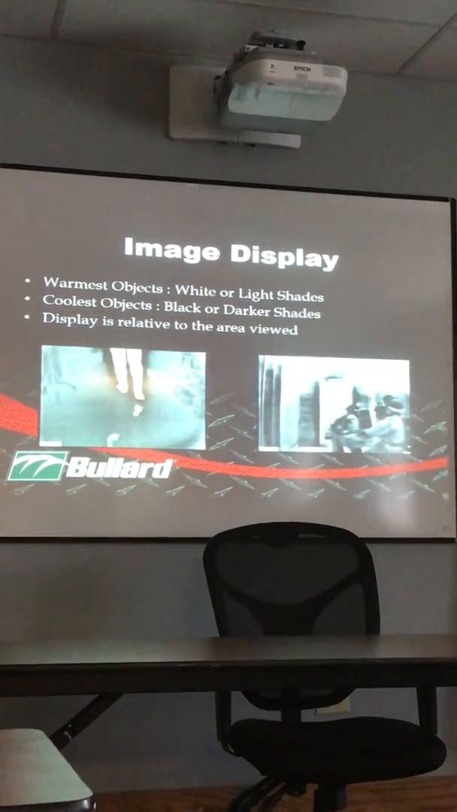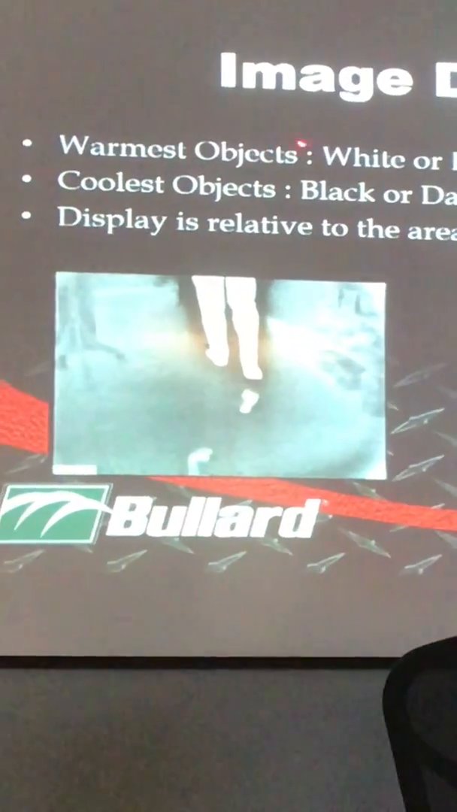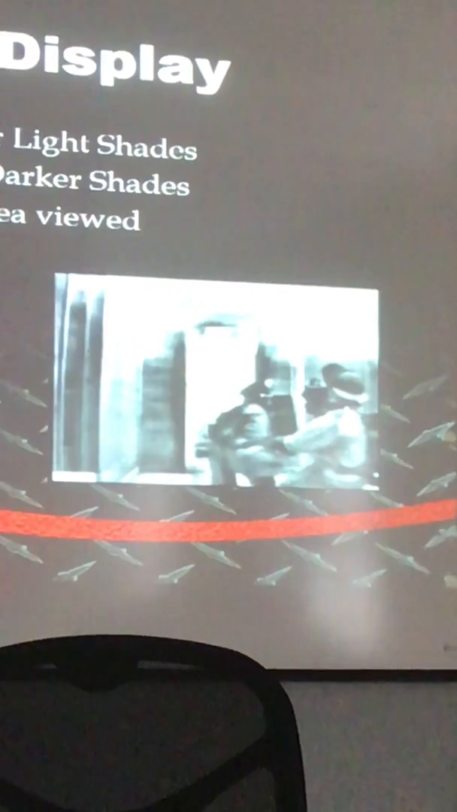So when you're not in that colorization mode, under that 500 degrees, just like past models, the warmest objects will be your lighter shades, and your cooler objects will be your blacker or your darker shades.